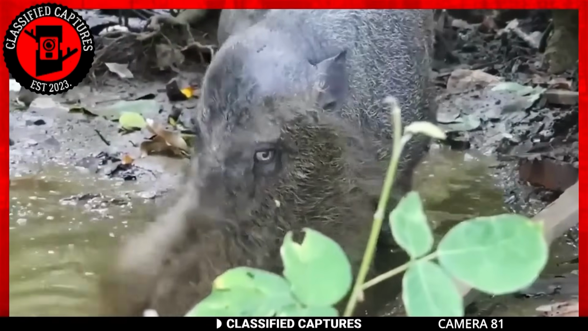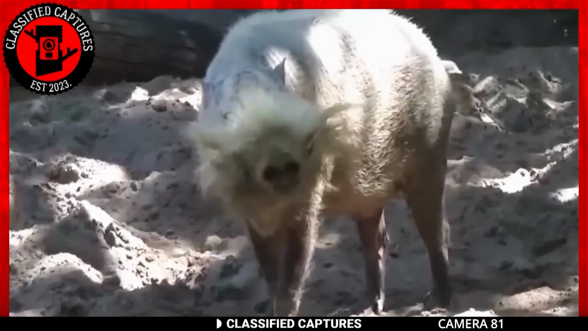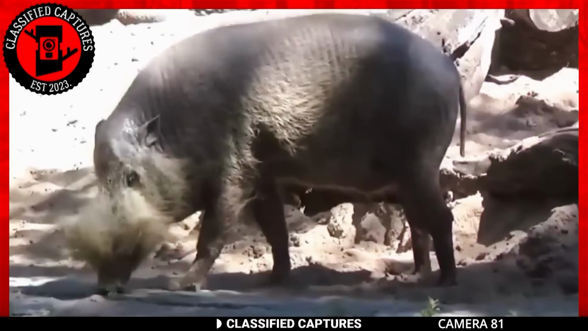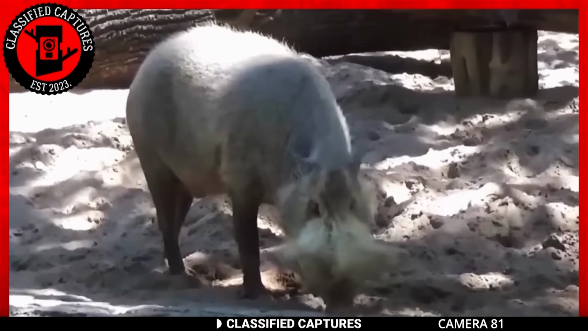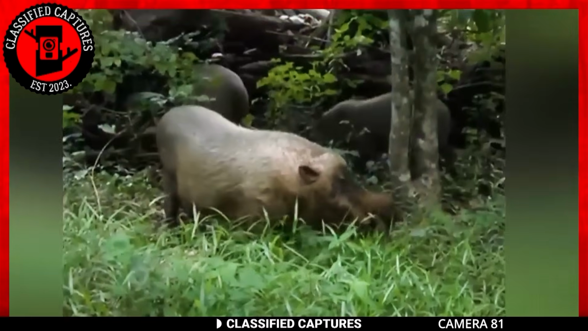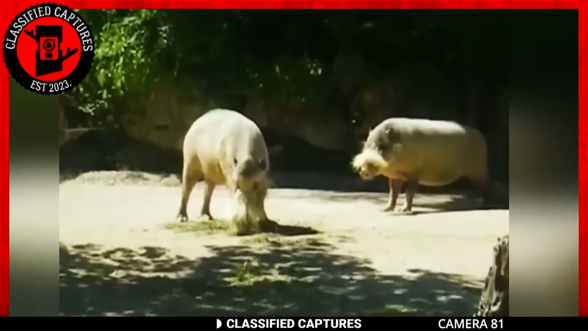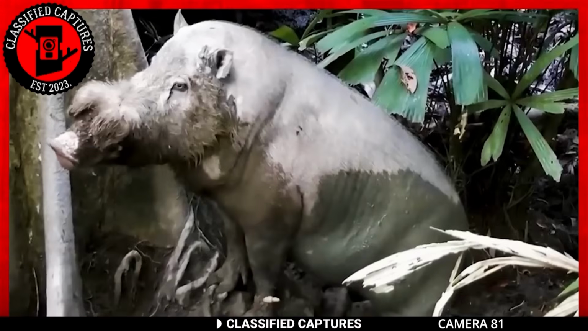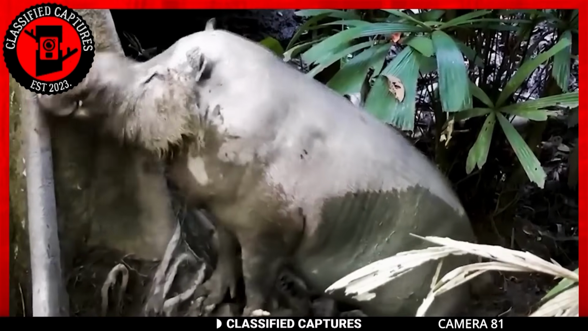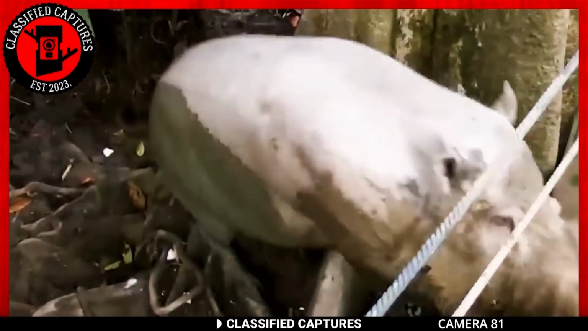Speaking of funny pictures, ever heard of bearded pigs? No? Well, get ready for a laugh. Yes, those are pigs with a beard, and no, it's not a costume. Bearded pigs, scientifically known as Sus barbatus, are a unique and interesting species of pig found in the southeast of Asia. Despite the name, they don't sport beards like humans do. Instead, they have long, wiry hair along their jaws, giving them a unique appearance.